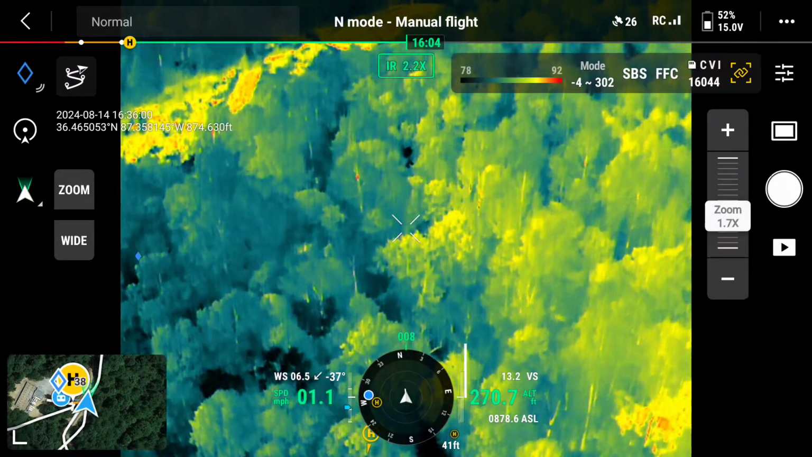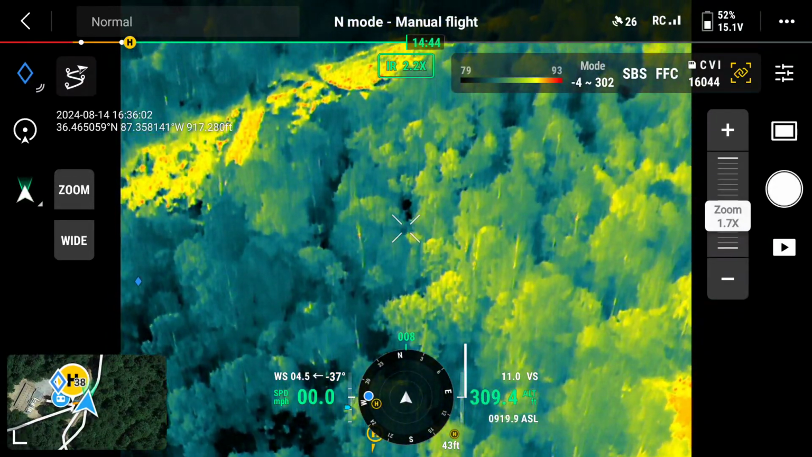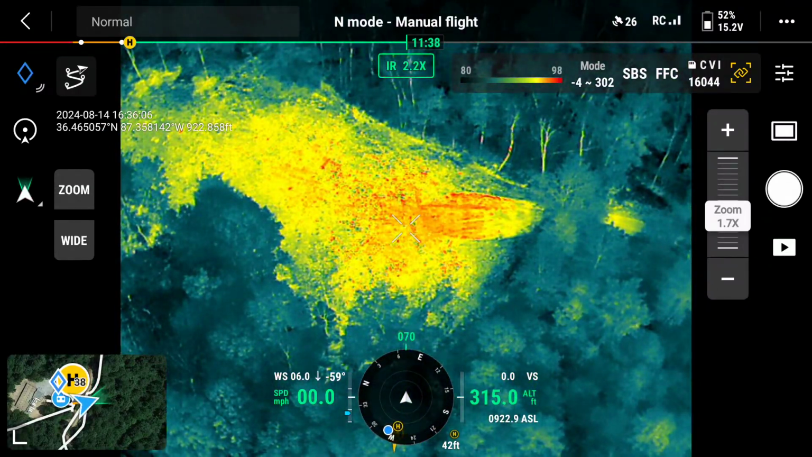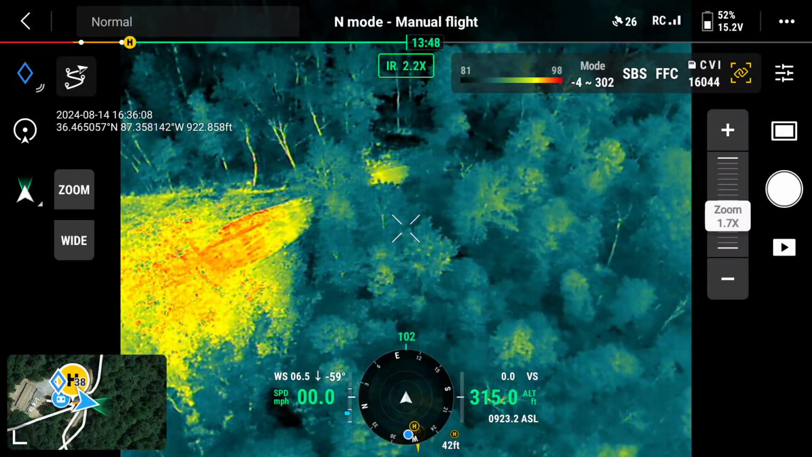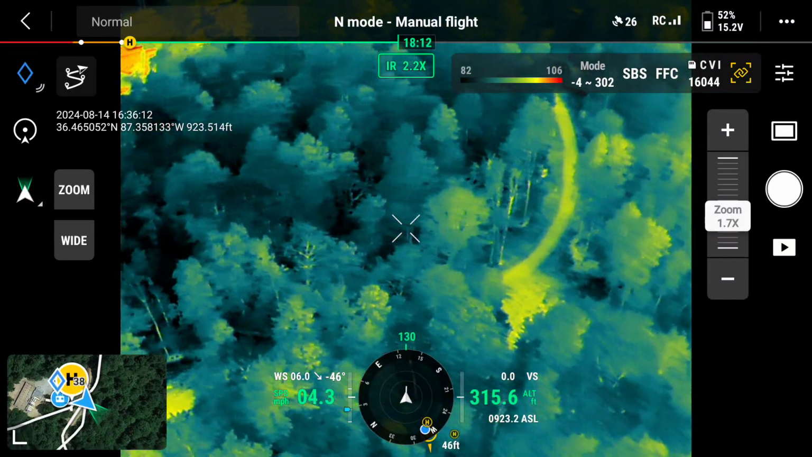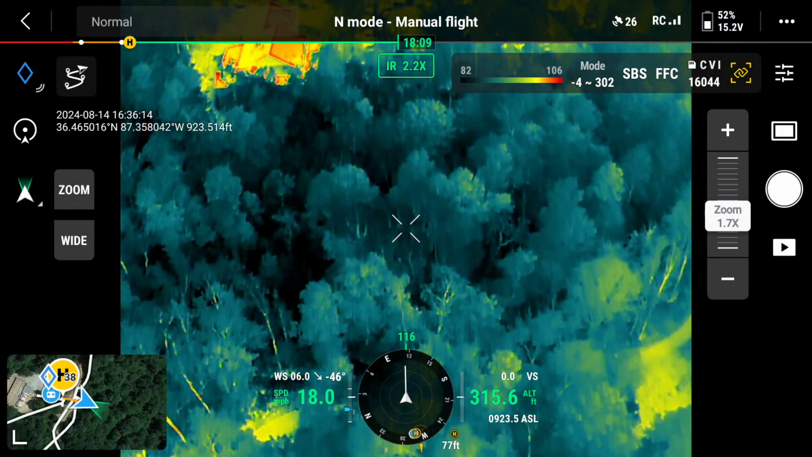Now I'm going to go way up to minimize the noise. And that's probably the neighbor's kids doing donuts up there.